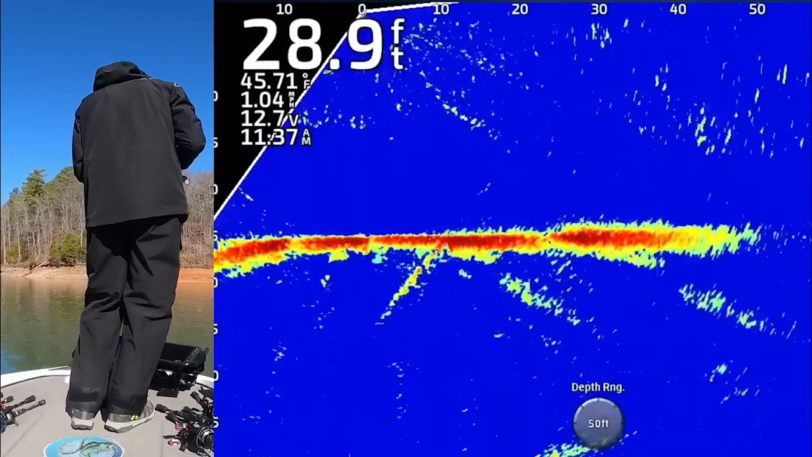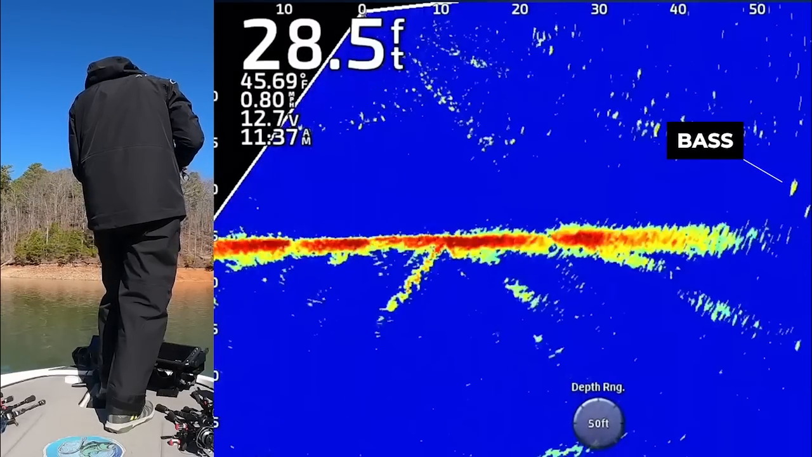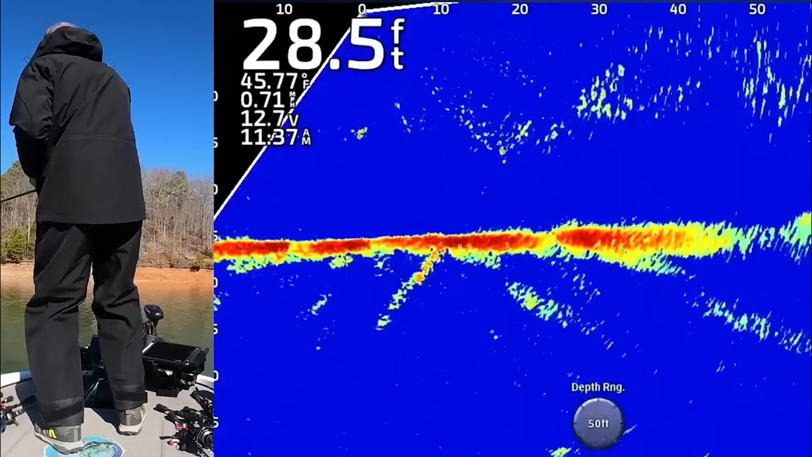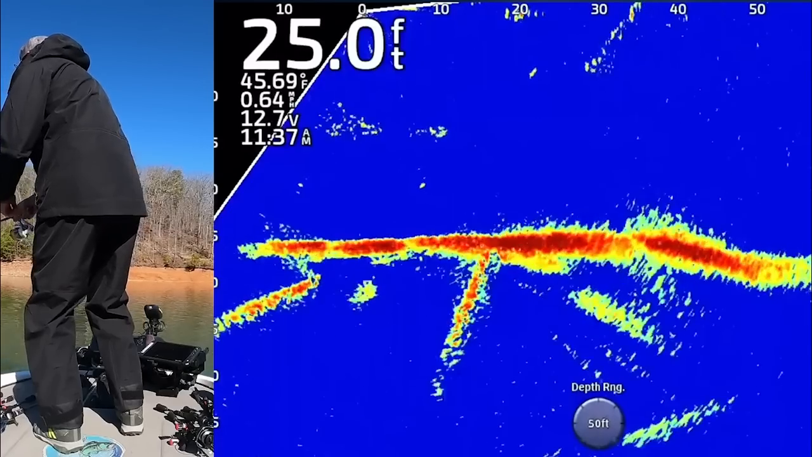I'm gonna try to get my Damiki rig over there. Don't know if I hit the cast, but those are some decent fish. Oh, got him. There we go. I was literally saying that I didn't have fish in this area, and then as soon as I was saying that, that's why you got to be patient, guys. You can't just jump to conclusions right away.